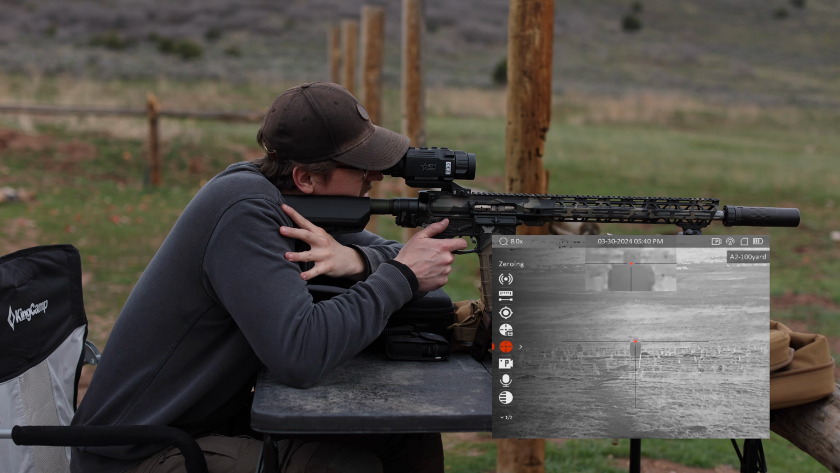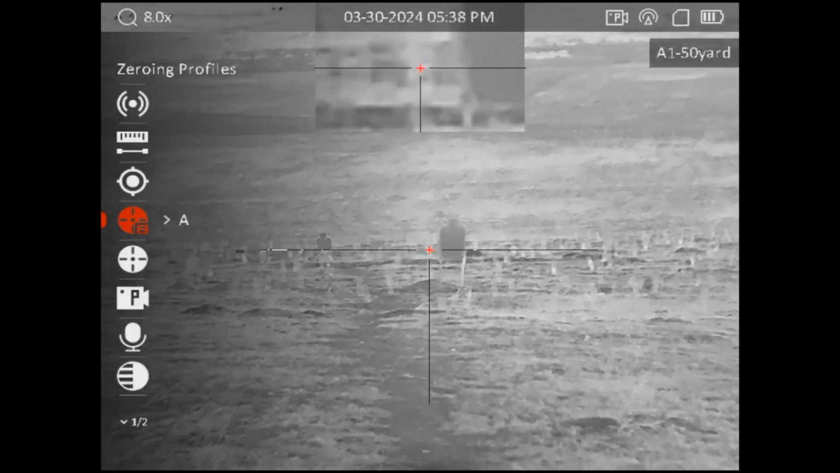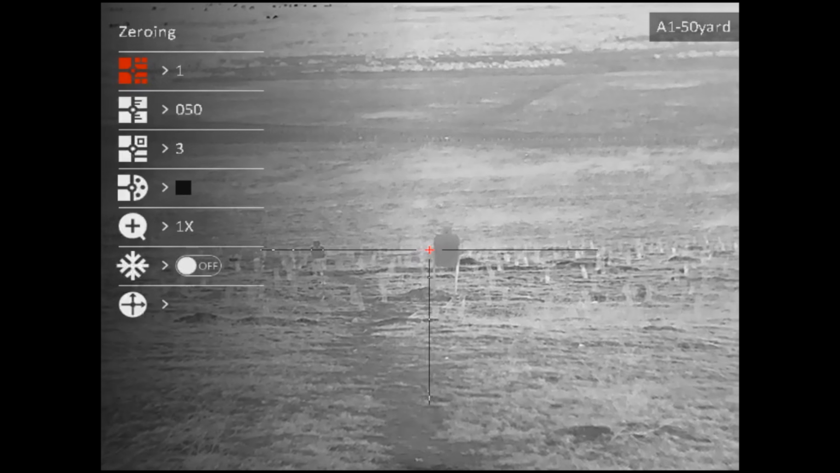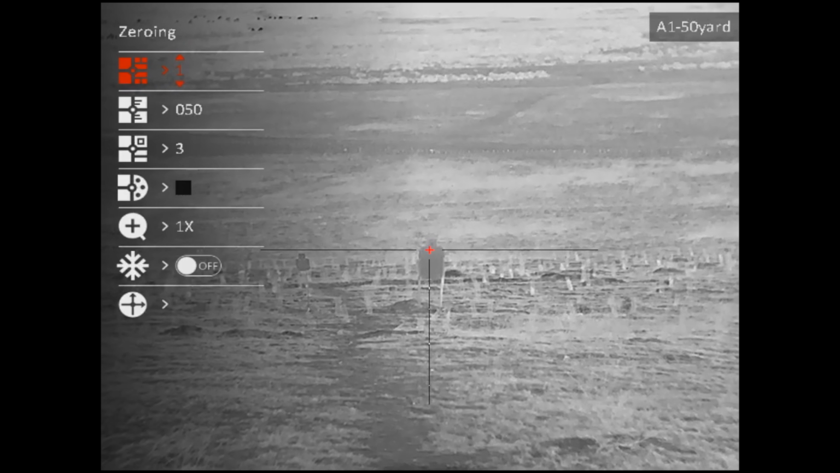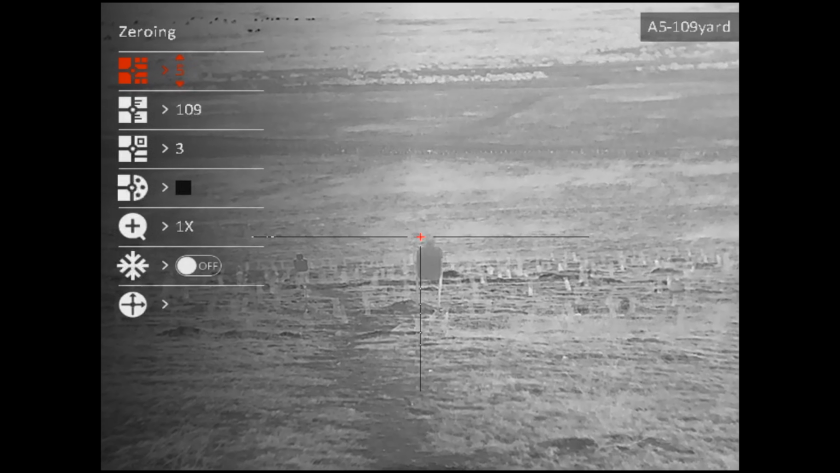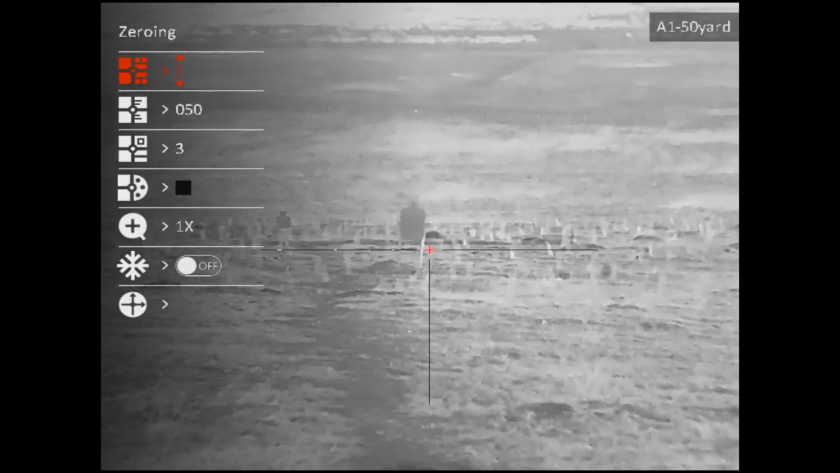You can save up to 5 different zero distances, which can all have custom reticles and color combinations. The distances can all be custom up to 1,000 yards. So I usually have a 50, 100, 200, 500, and 750 yard zero, but you can customize yours to whatever you feel like you're going to use or want.